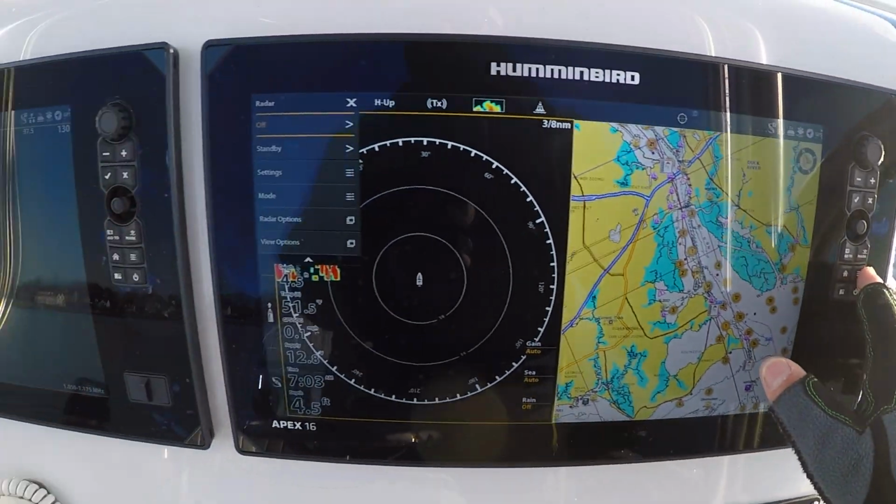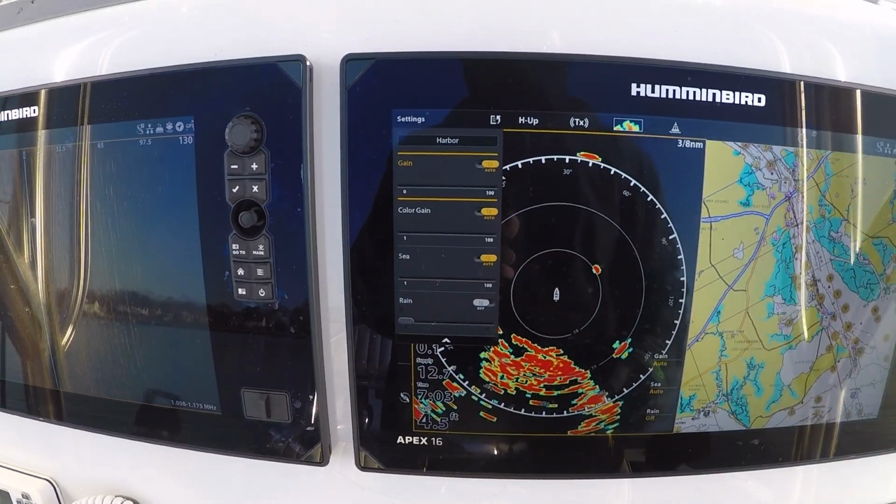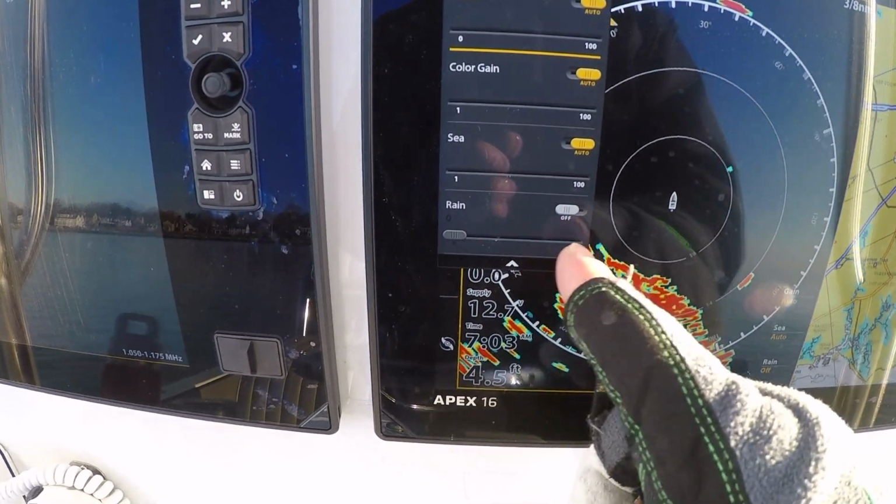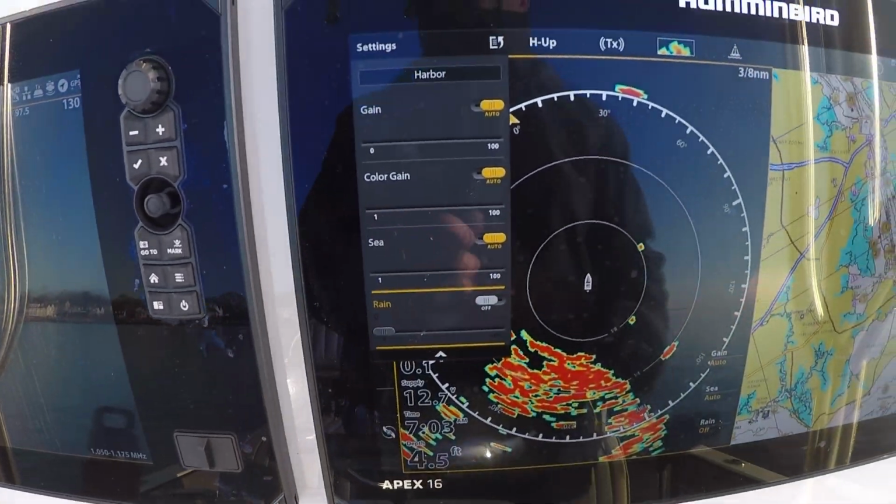Settings for the radar. Right there. I don't adjust the radar settings a lot, but if it's raining out, there's a rain setting to adjust that, filter that out. If it's rough out, I can adjust the sea setting.